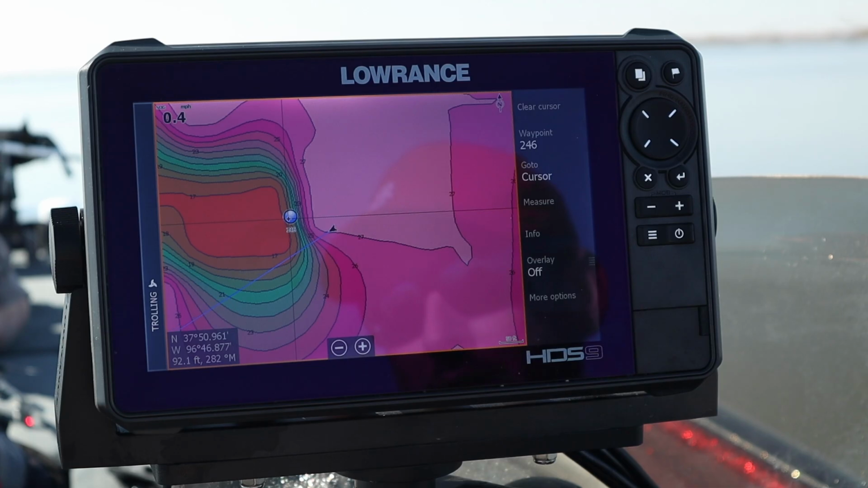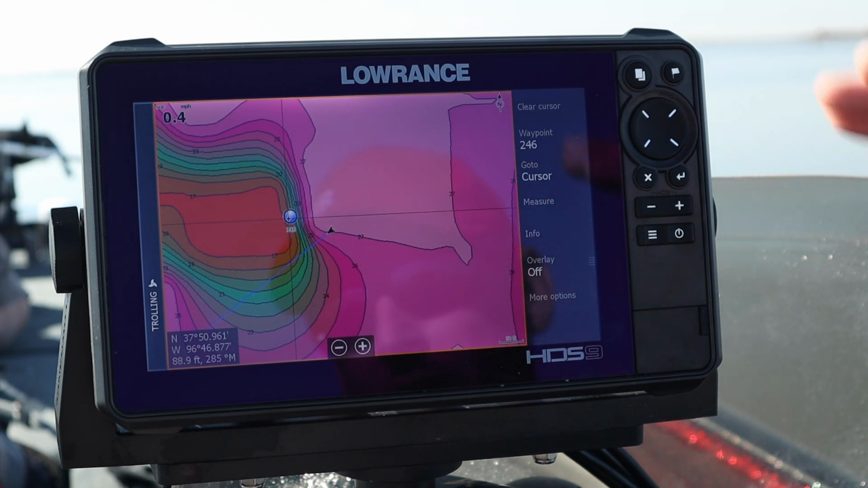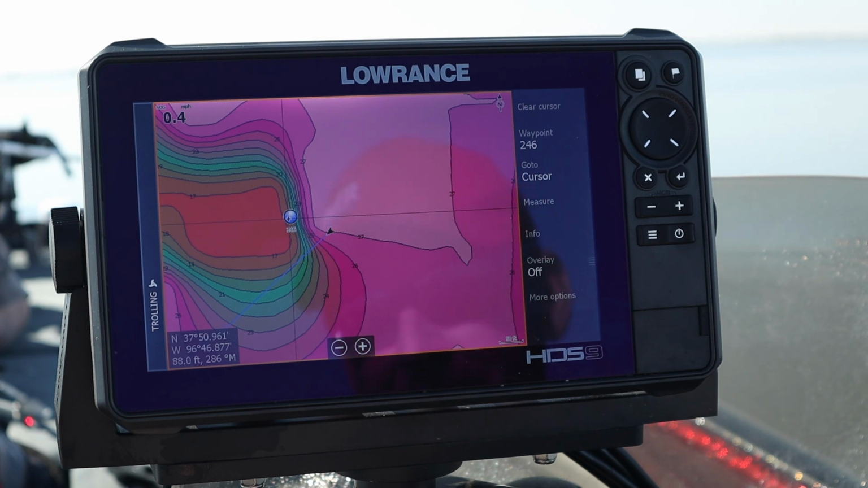I personally, depending on how I'm fishing, want to be about 55, 60 feet away from that when I start fishing that specific waypoint. So as you can see, our heading is turning down here. We're actually turning away. I'm going to fire the engine up and re-aim us back towards that waypoint.